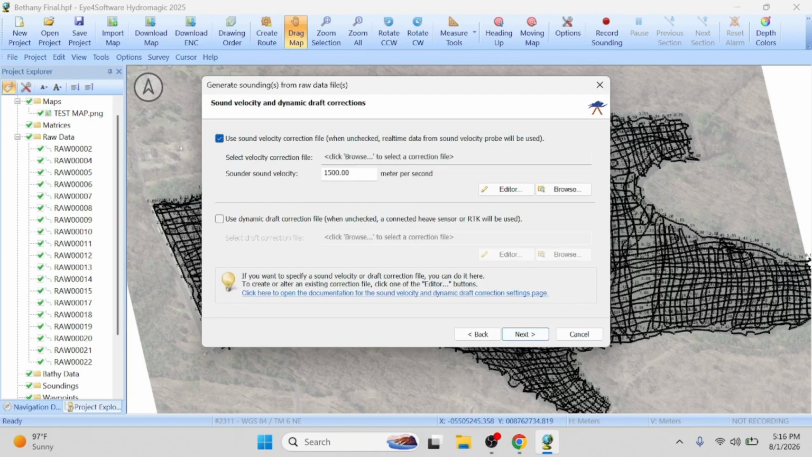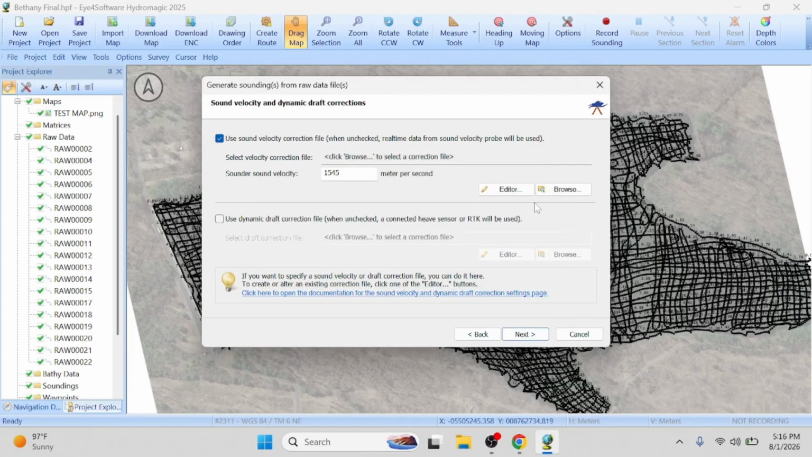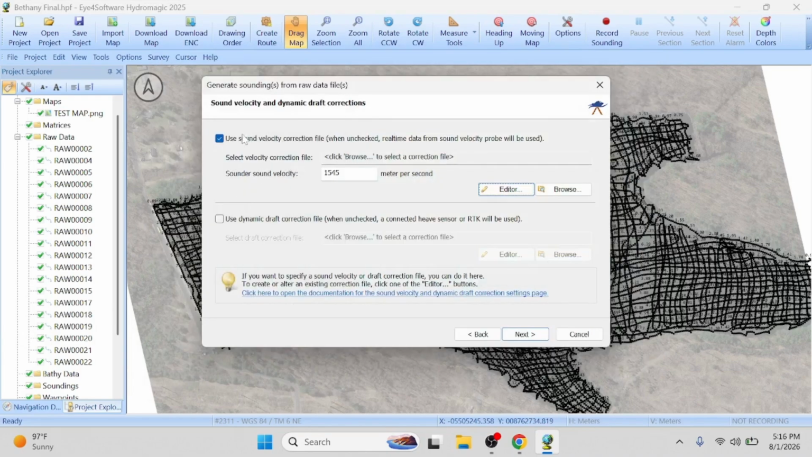You can add your sound velocity in here, or you could have already done it in the Bathylogger software. You do not change both. So if we're down in Florida, it's 80-degree fresh water, it might be up around 1545. So I'll go next. Okay. So that was it. It's making me put a whole correction file in, but I'm going to skip that right now.